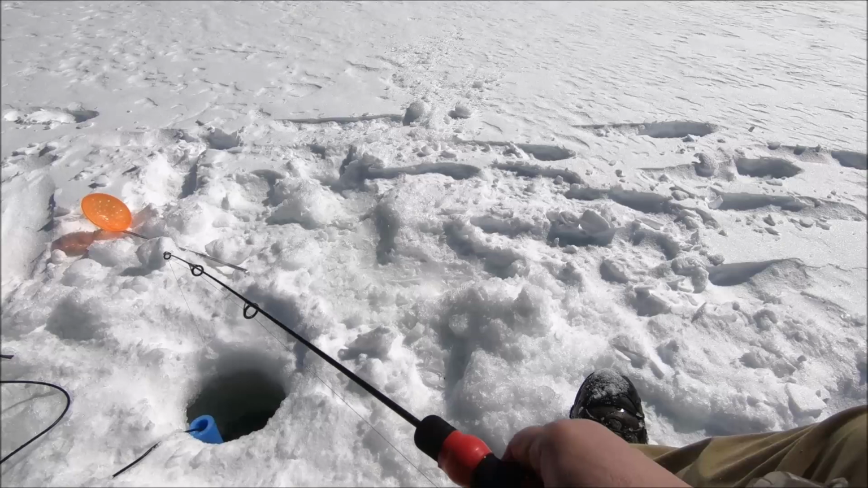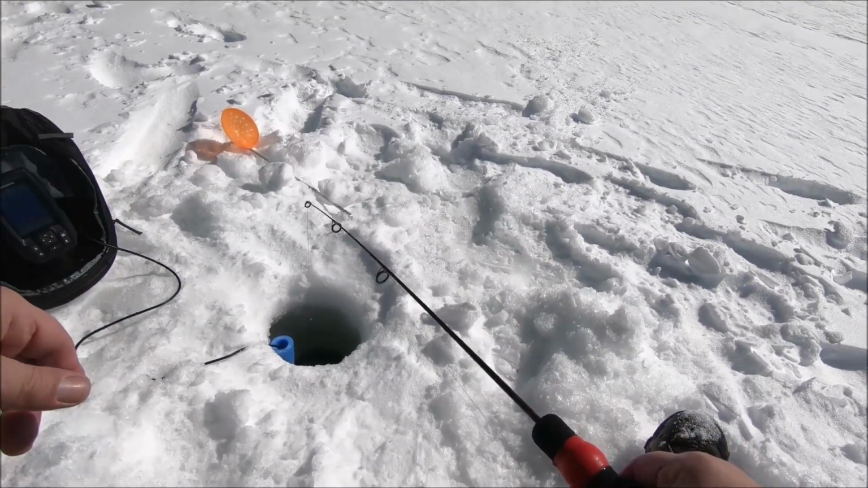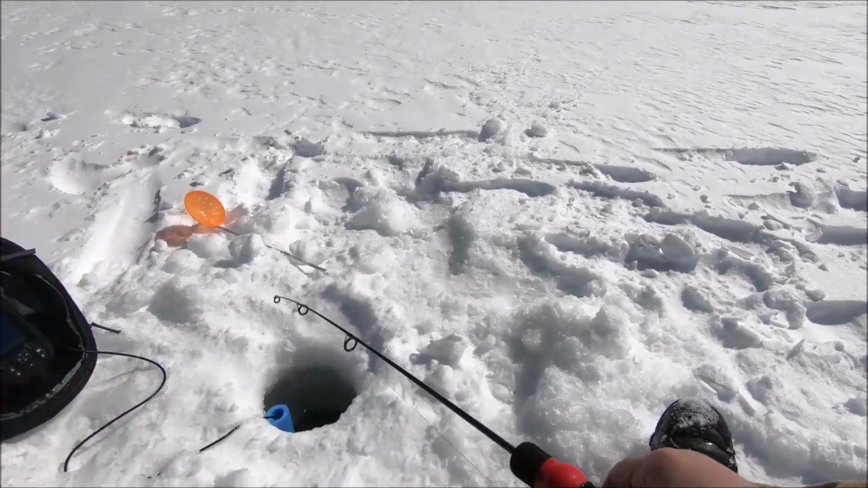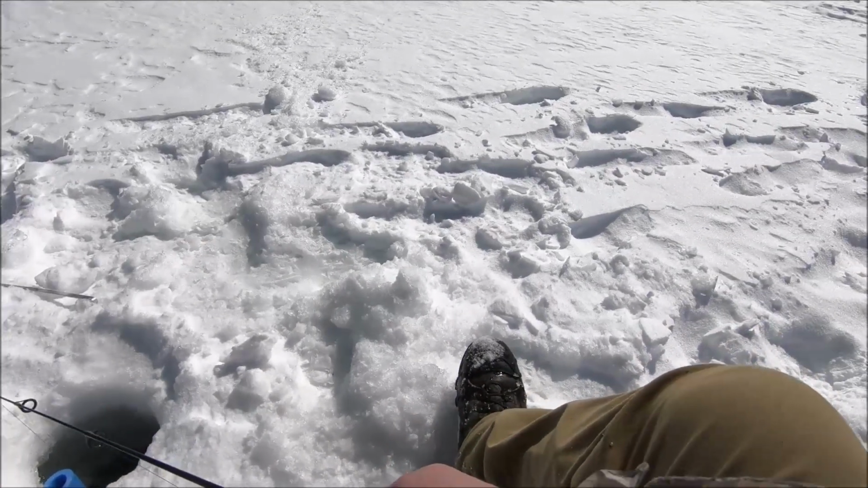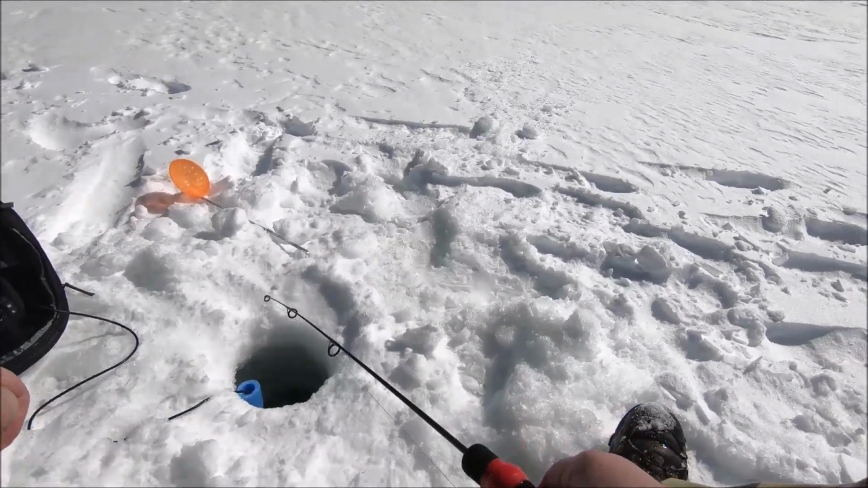Sure like to mark a fish. Well, yeah, me too. Rather catch one than mark one. I'd like to mark one and then catch it, to make me feel a whole lot better about this purchase.